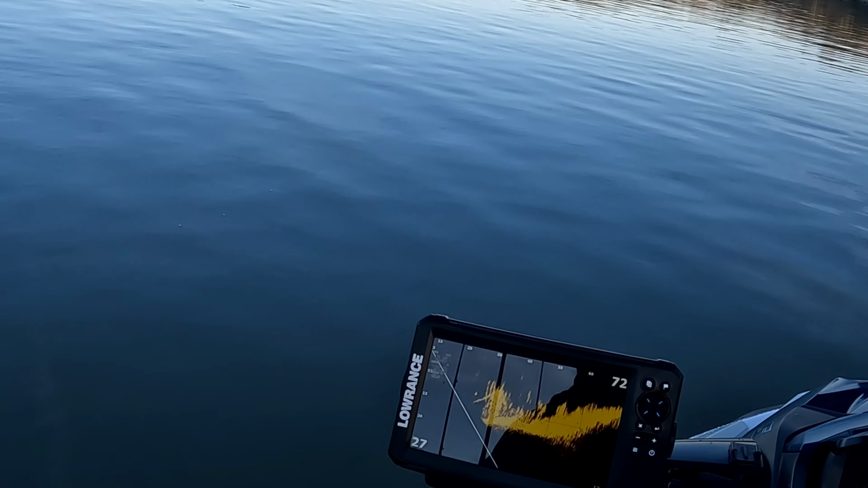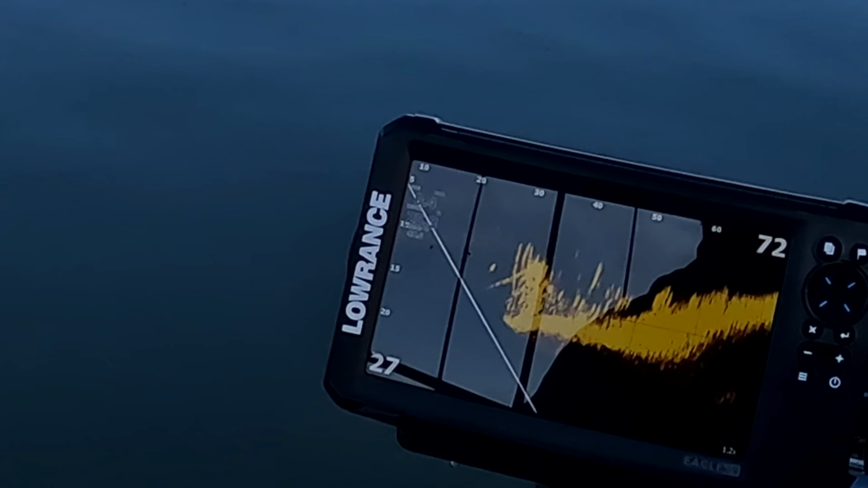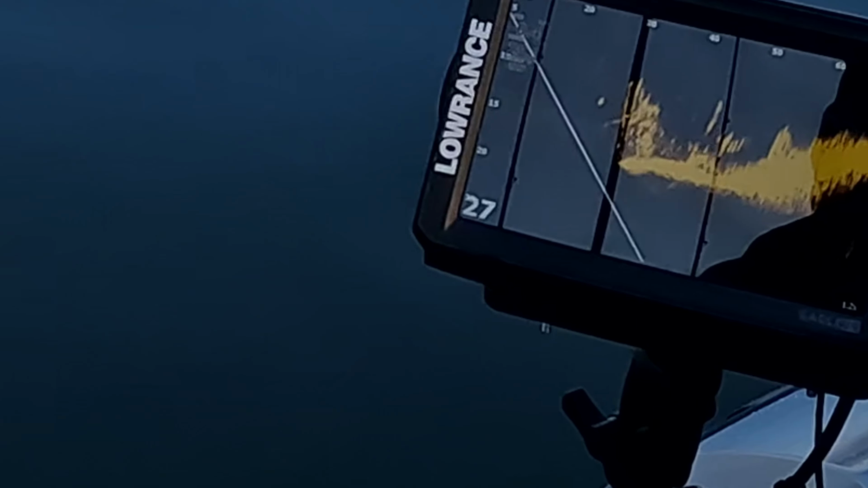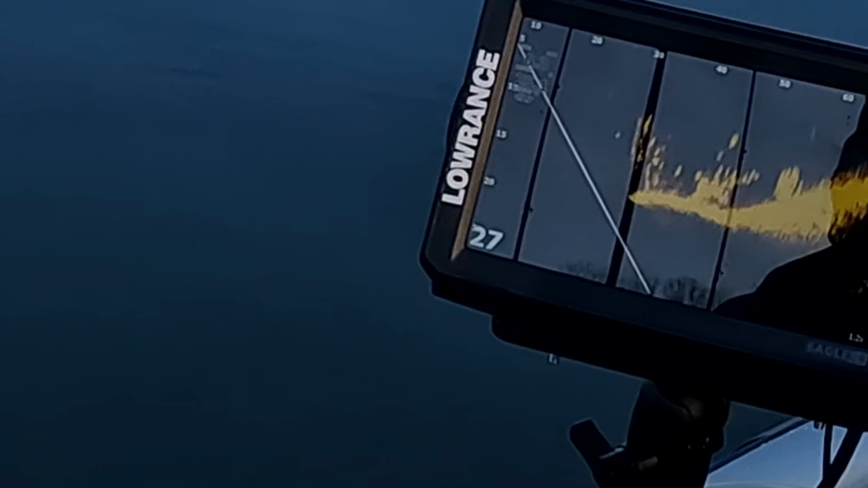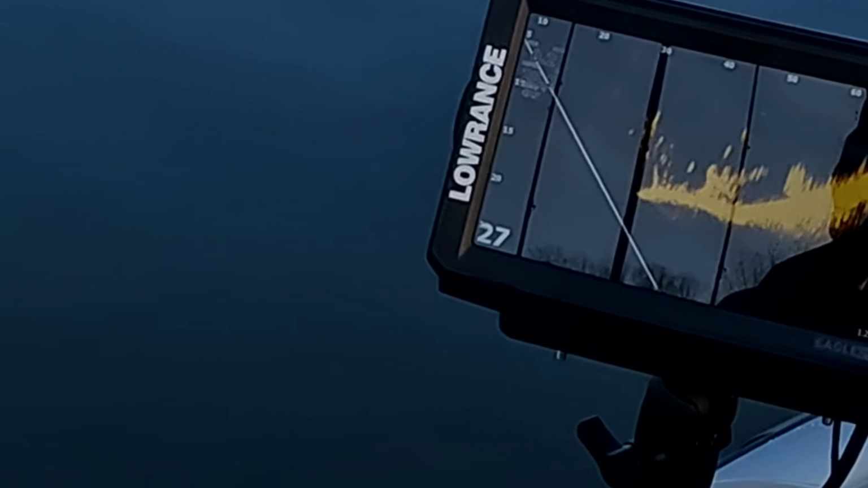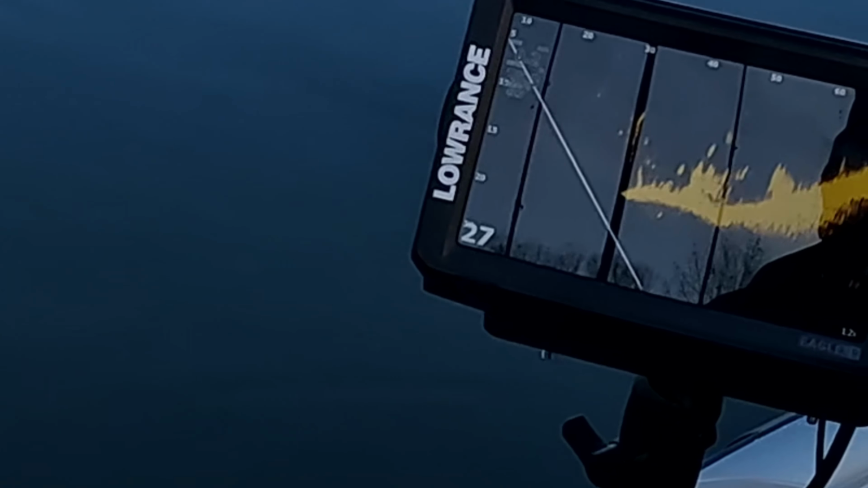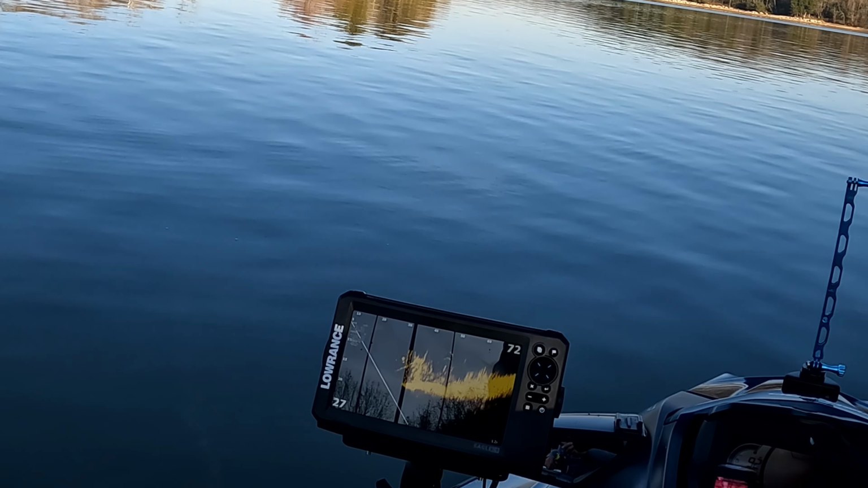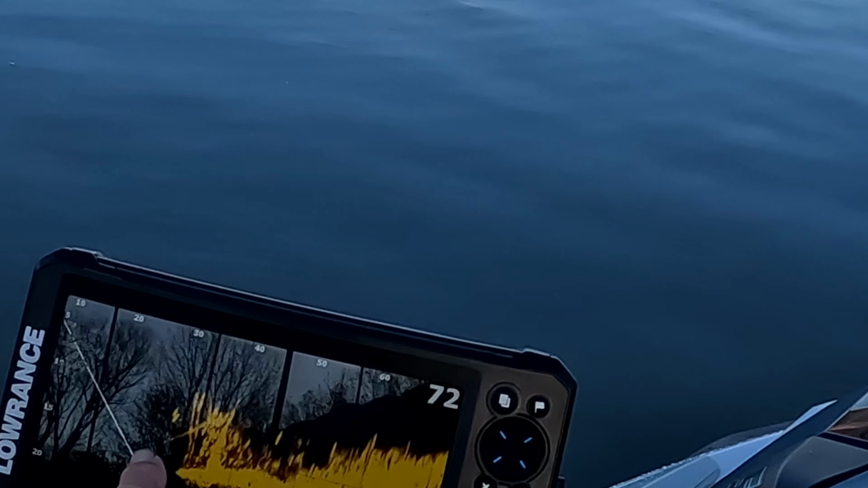There it goes. It's dropping. Right here. All right, let's go by the tree. Right over the tree. Just came out. Oh, they're after it. Look, they came out after it right there.